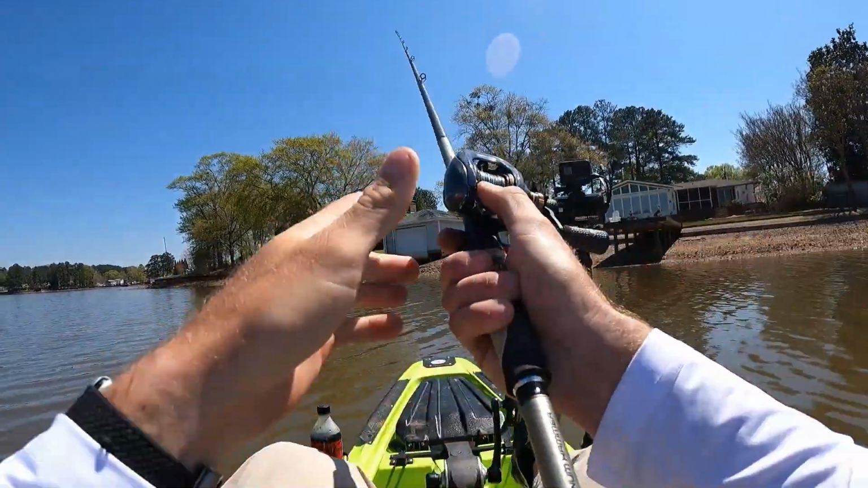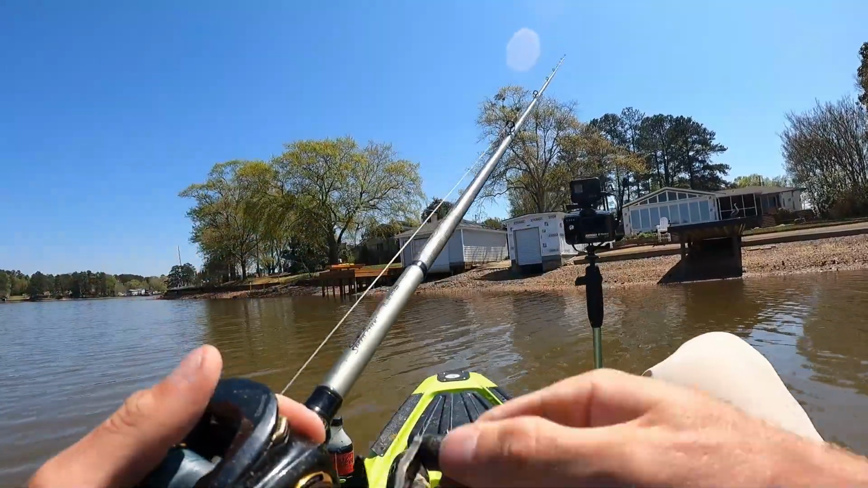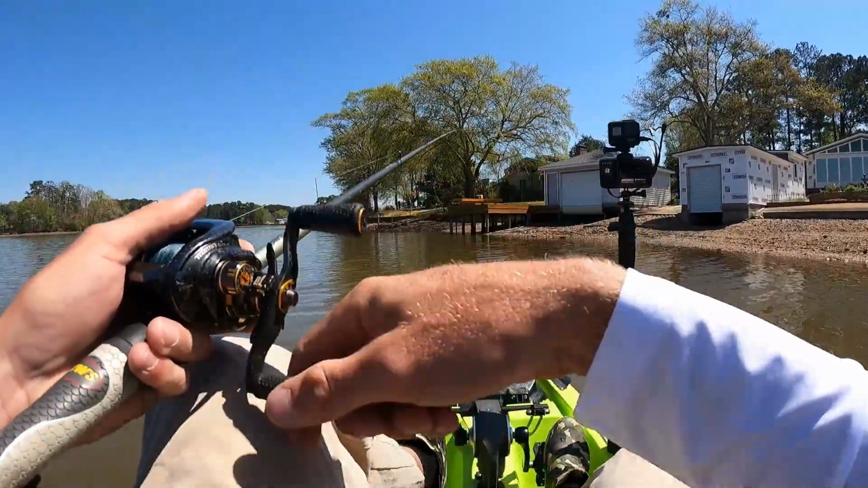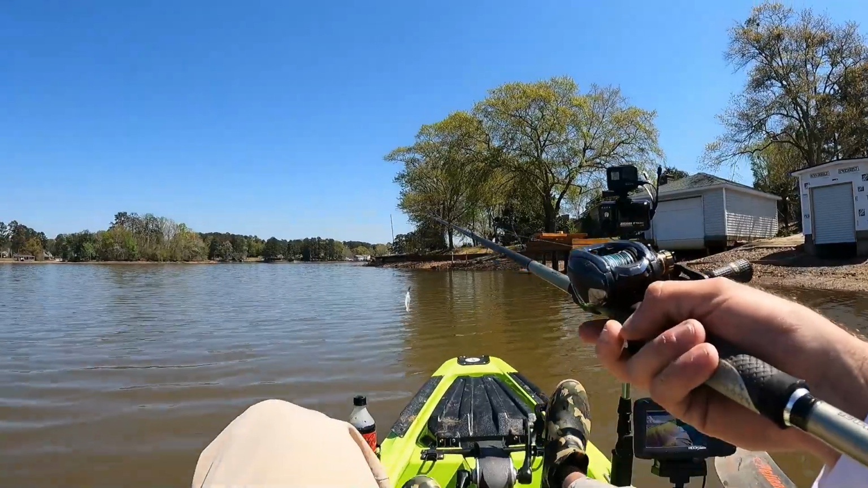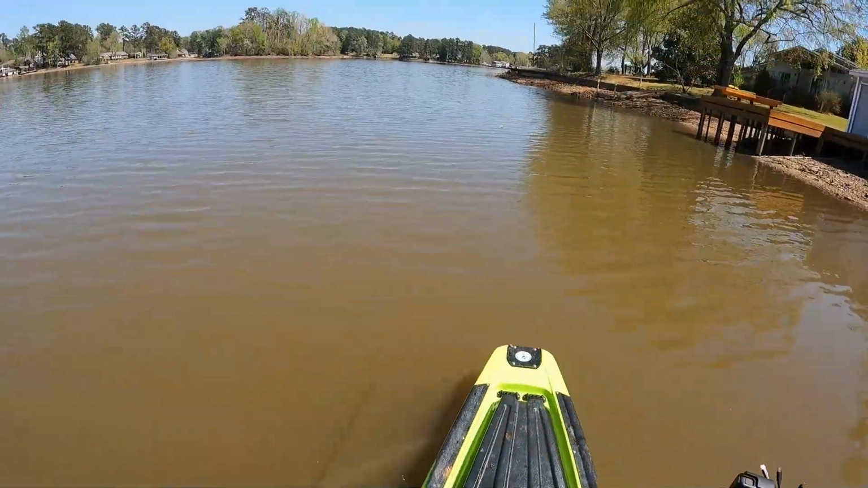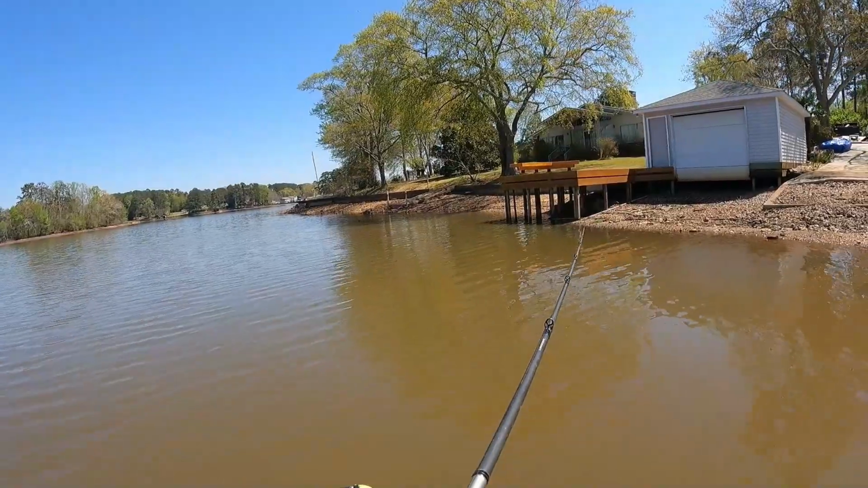All right, we're coming up on a fairly reasonable hot spot in my opinion. Now they were stacked up over here about 2 or 3 weeks ago, but that was before the lake went down. And then the lake went down and they weren't here anymore, but now the lake's back up. So does that mean they're going to be back here? I have no idea.